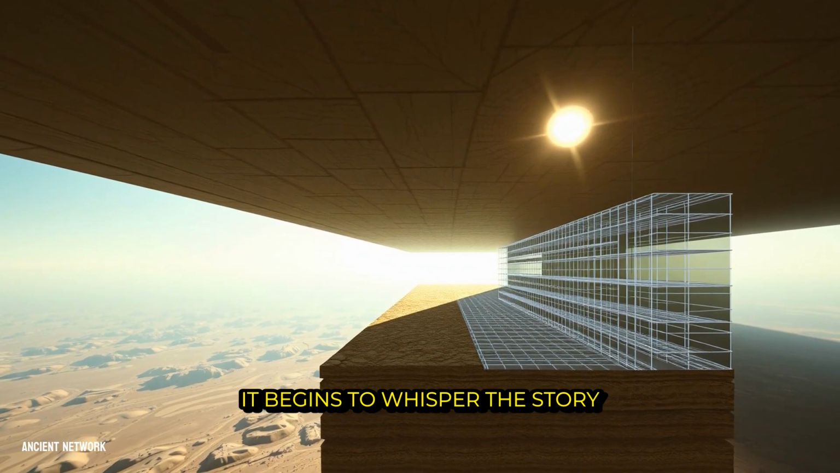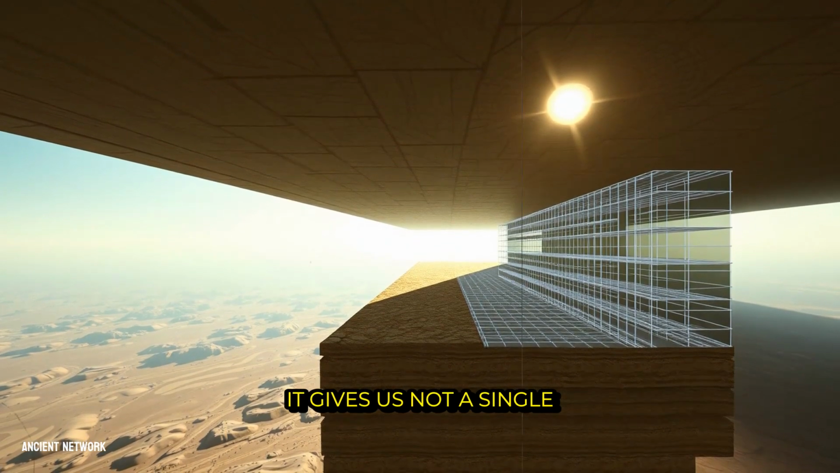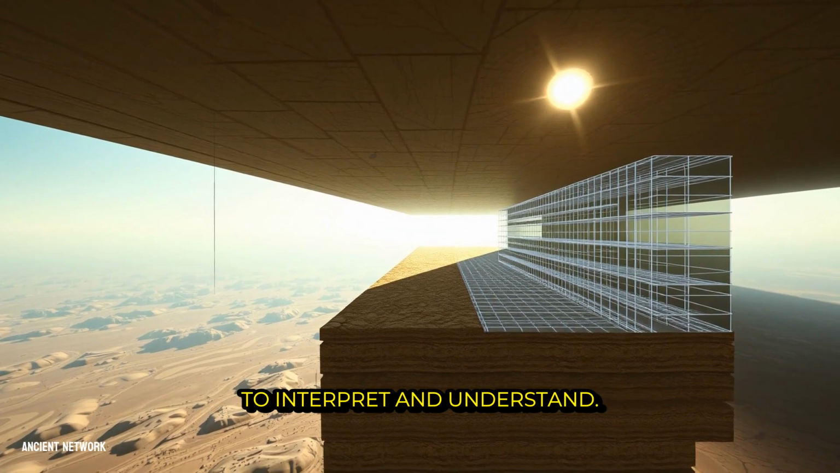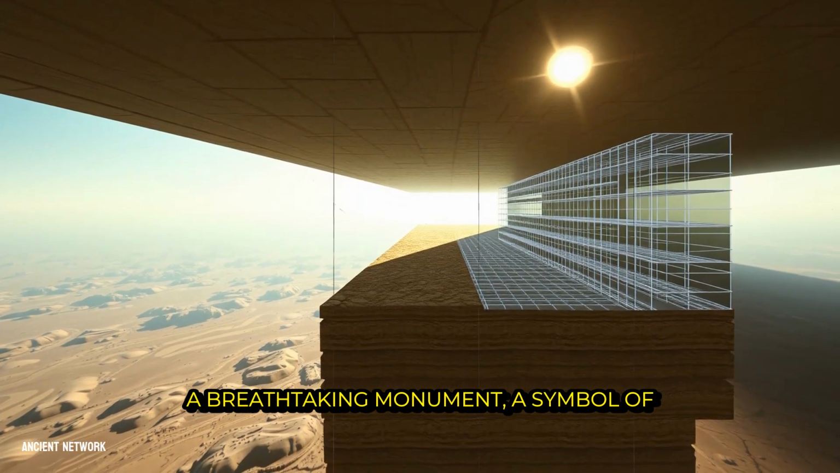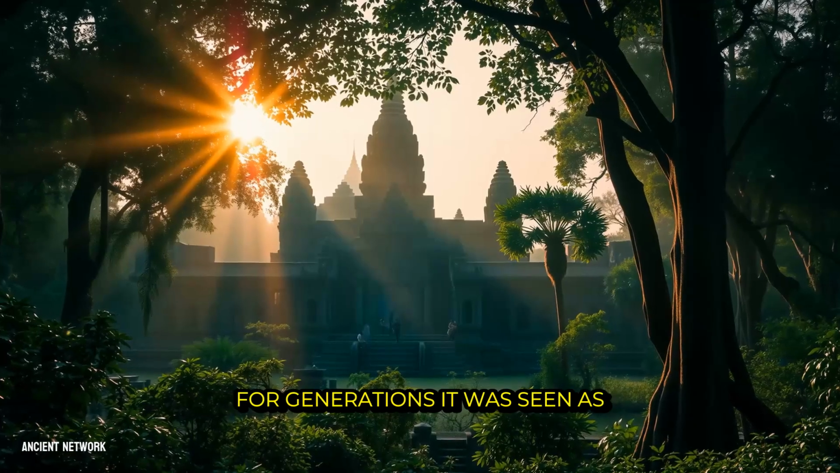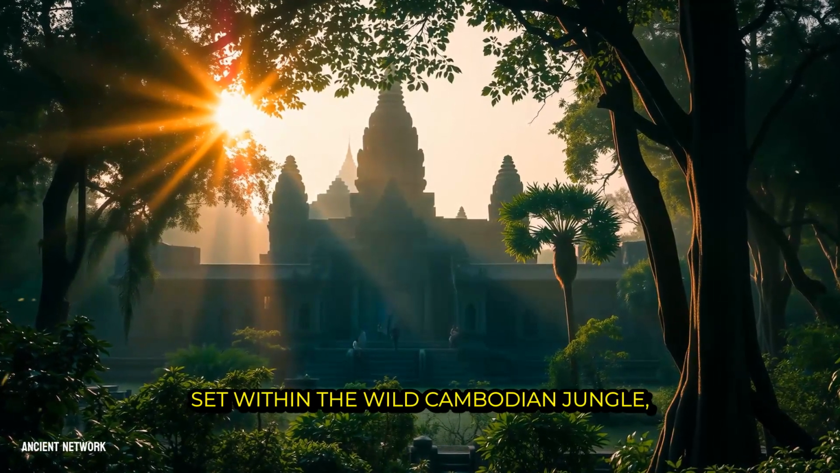It begins to whisper the story of how a civilization lived, moved, and shaped its world. It gives us not a single discovery, but an entire lost geography to interpret and understand. The Temple of Angkor Wat stands as a breathtaking monument, a symbol of a civilization's spiritual and artistic ambition. For generations, it was seen as a magnificent jewel, a sacred city set within the wild Cambodian jungle.